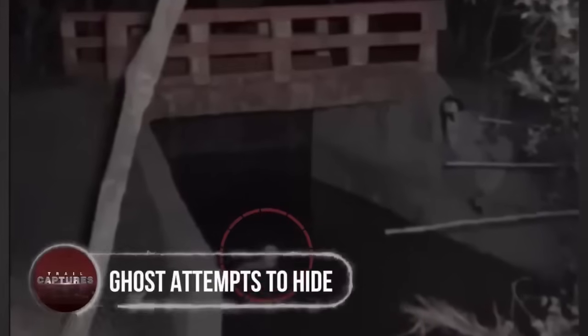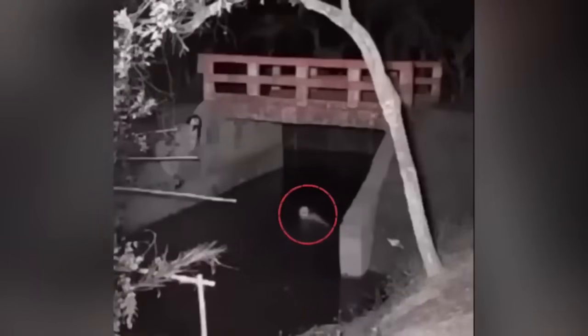Ghost attempts to hide. Either this ghost dozed off into the water or it was attempting to hide itself. A trail camera planted on a bridge next to a haunted house captured footage of a ghost that tripped into a small stream. The camera was placed in the area to investigate the cause of disturbance in the dead of night. After reviewing the footage, many believe that this would rather be a case of a young woman being possessed by a ghost.